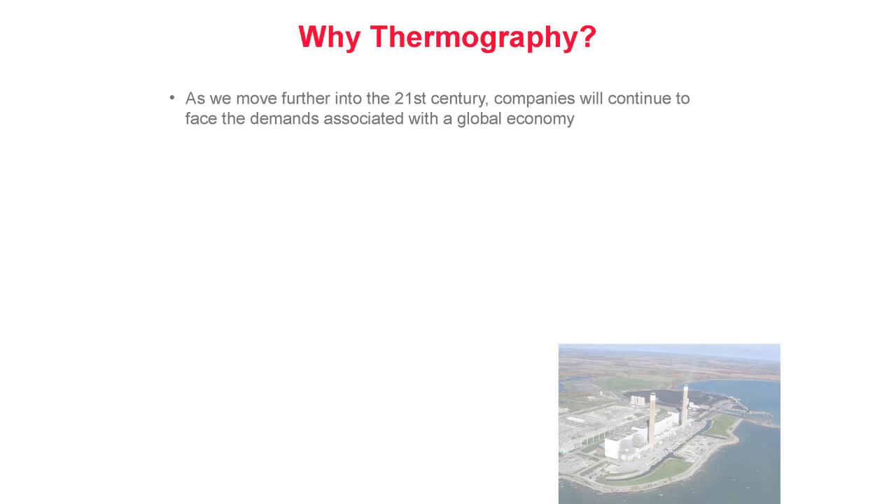Why thermography? As we move further into the 21st century, companies will continue to face the demands associated with the global economy. These demands include increased competition both domestically and abroad. As the world becomes smaller, the number of competitors expands. No longer will it be enough to be the most competitive in the nation. Companies must strive to be the best in the world.